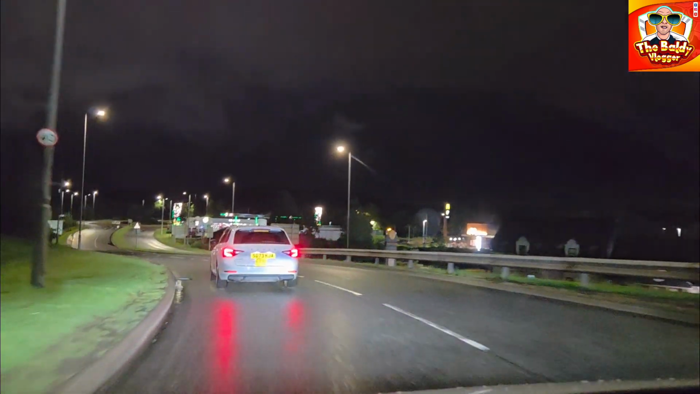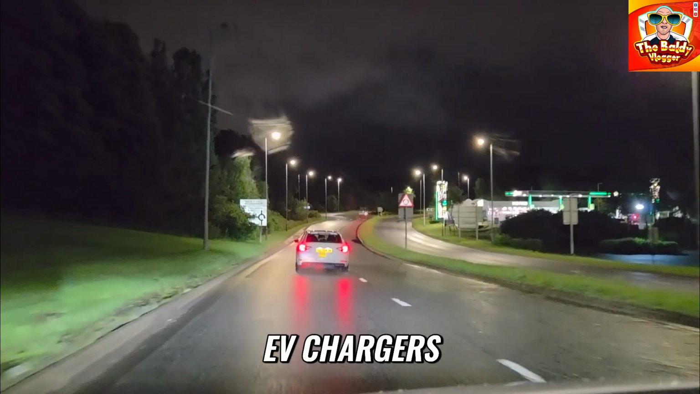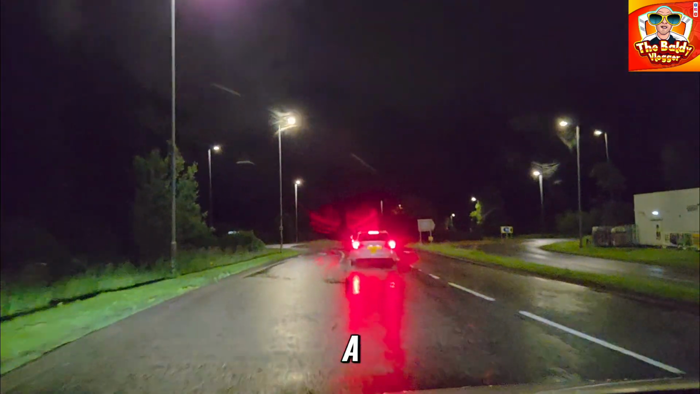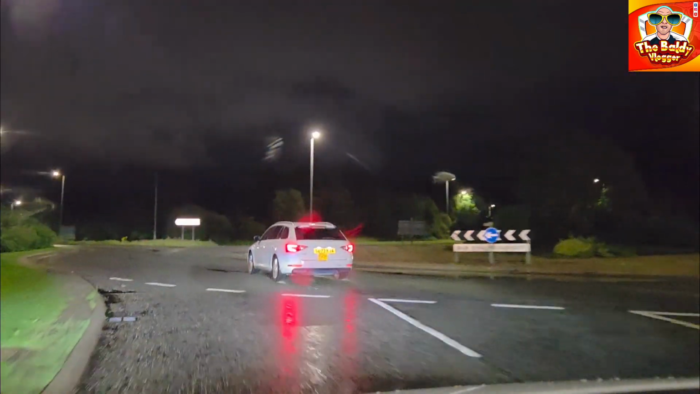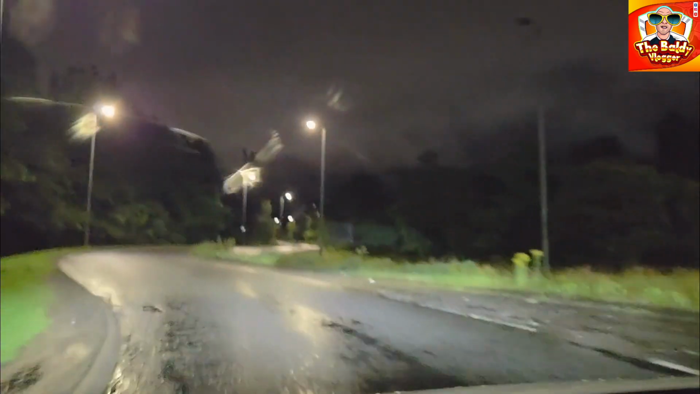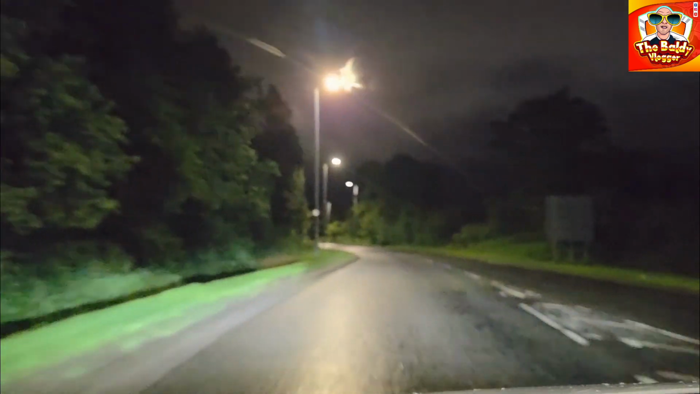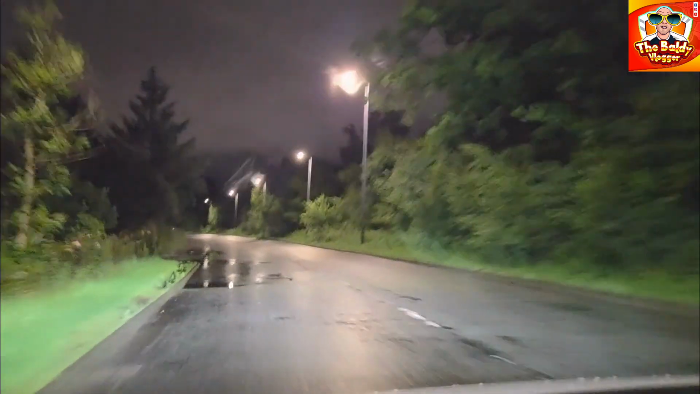Coming up on the right, there's some BP EV chargers. A BP petrol station. I'm going to take a left here. If you don't concentrate where you're going here, you can easily take the wrong turn. Now I've done it loads of times, not took the wrong turn, I mean the journey. But you still got to concentrate, especially when people are up your backside, as usual.